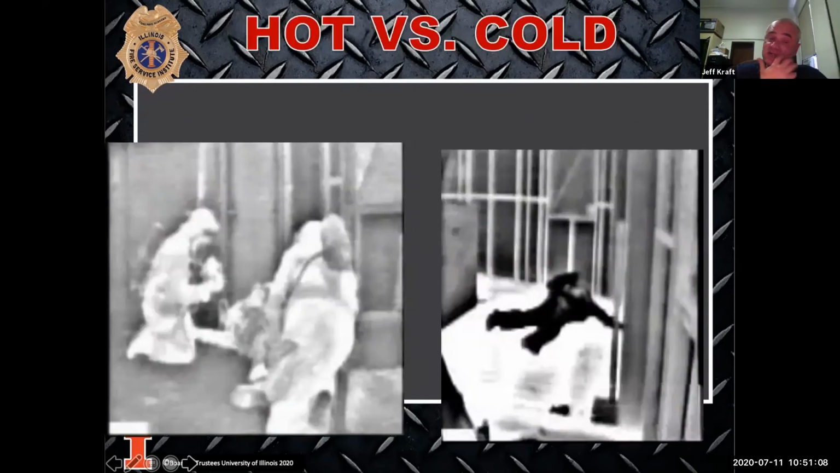We talked a little bit earlier about how firefighters look in the camera. When you're the hottest thing in the room, you're going to be white. When you're not the hottest thing in the room, you're going to be dark. Okay, we have to know that when we're using them on the bay floor compared to in a building, firefighters and people are going to look different. So practicing and using them is going to give us the ability to understand that.